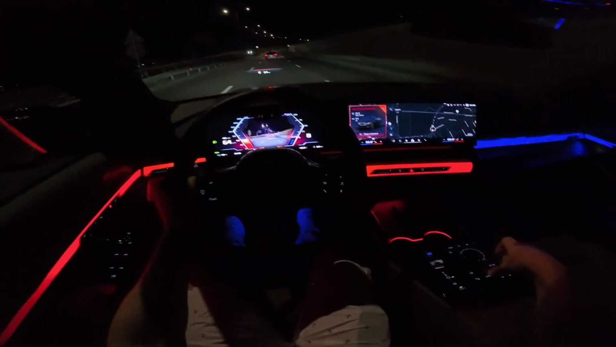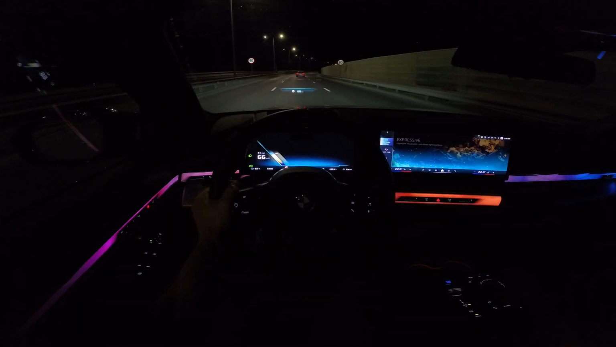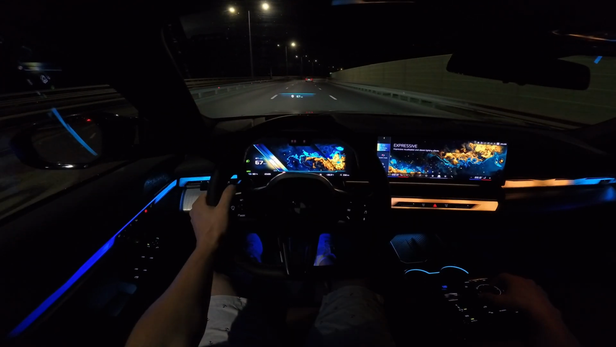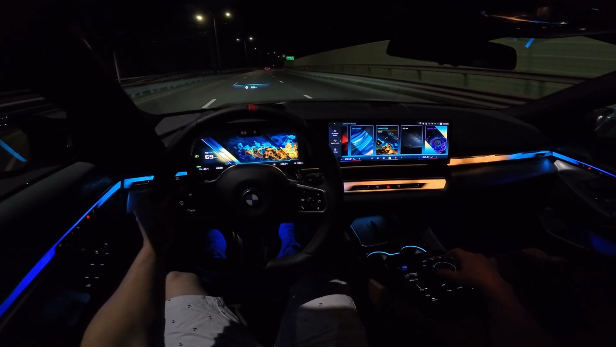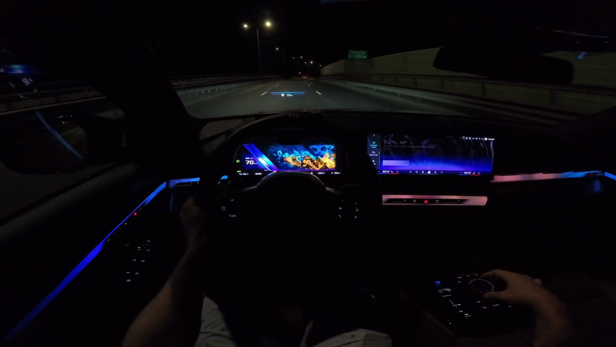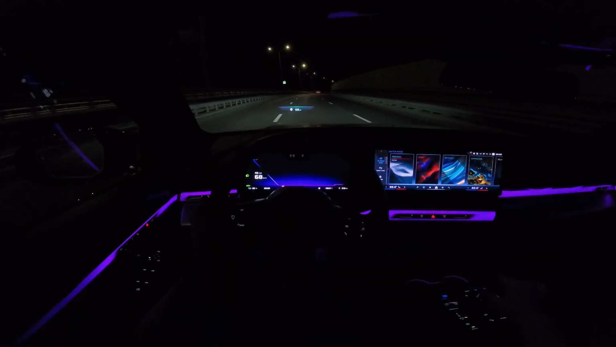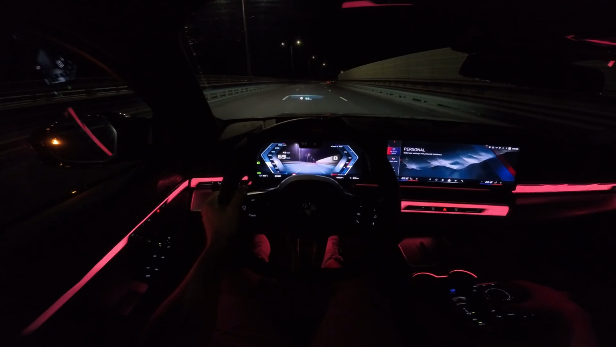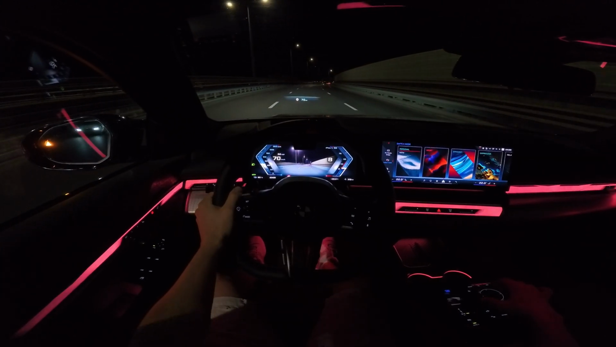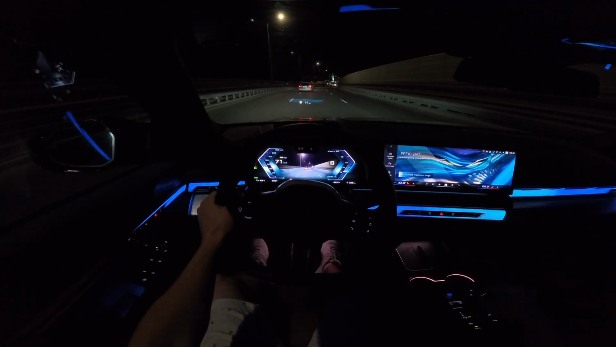Let's change the driving modes. Let me show you another one. Expressive, for example. Let's go to digital or personal, and here you can customize the way you want it. The personal mode is also nice. But yeah, I think the efficient and sport modes are the most used.